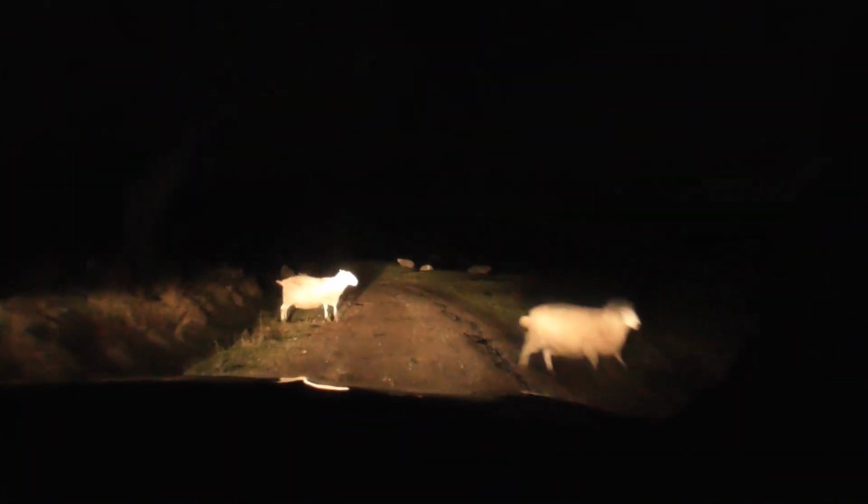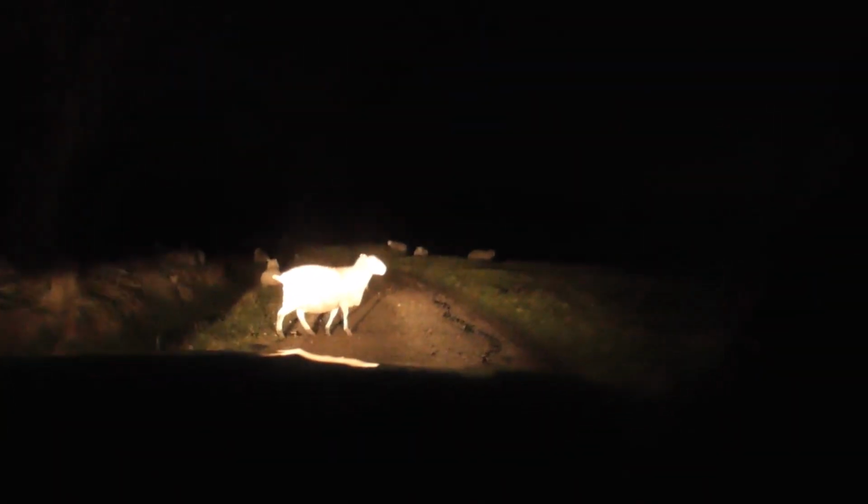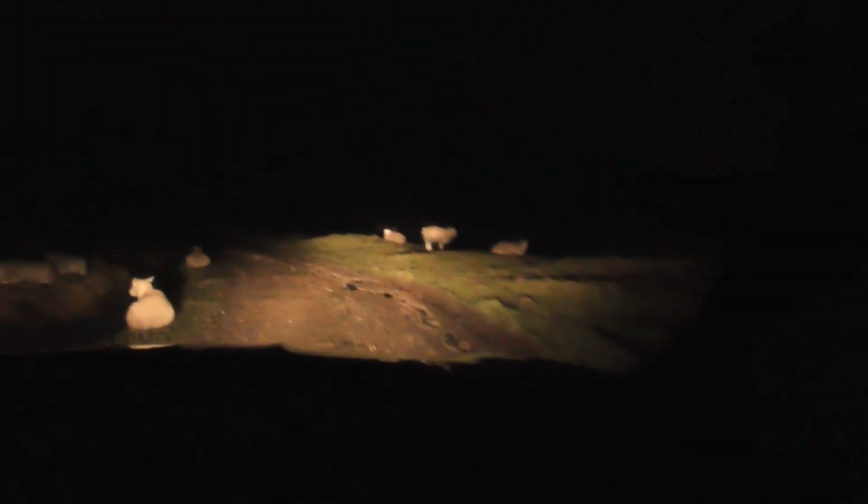This is what I'm up against when I'm out doing fox control. Come on, Barbara. Honestly. I'm just driving down the lane now to the next farm, and I've just seen a set of eyes run across this road here. So I'm going to get out quick and I can park up down here and get back on the clock, because I'm 99% it's a fox.